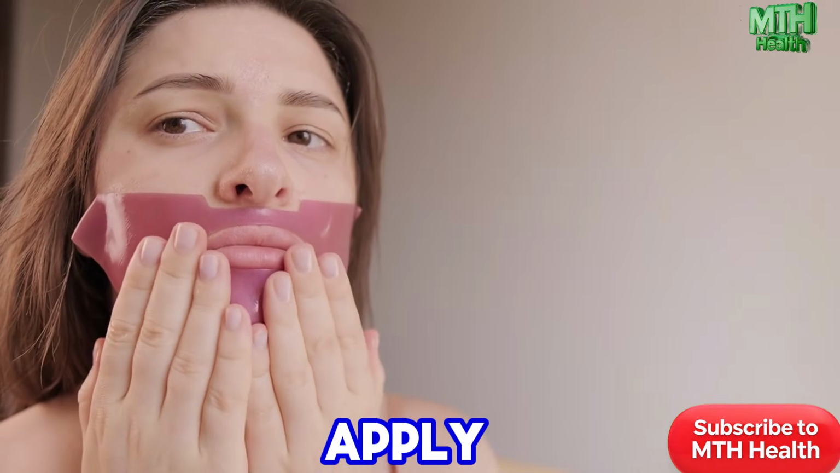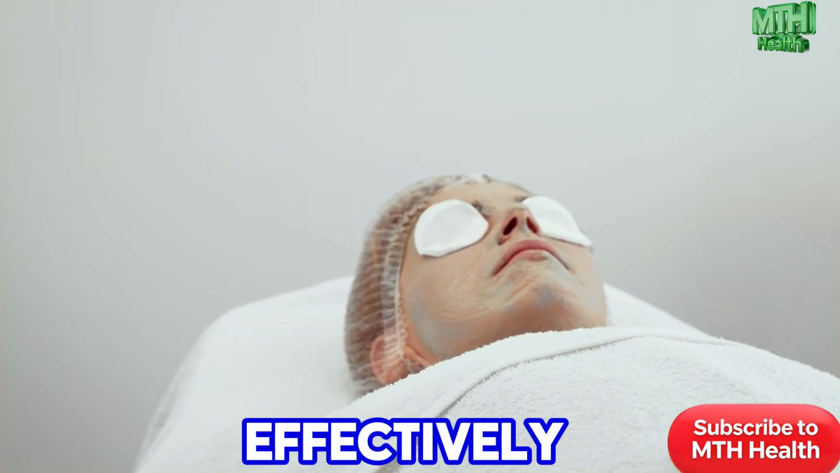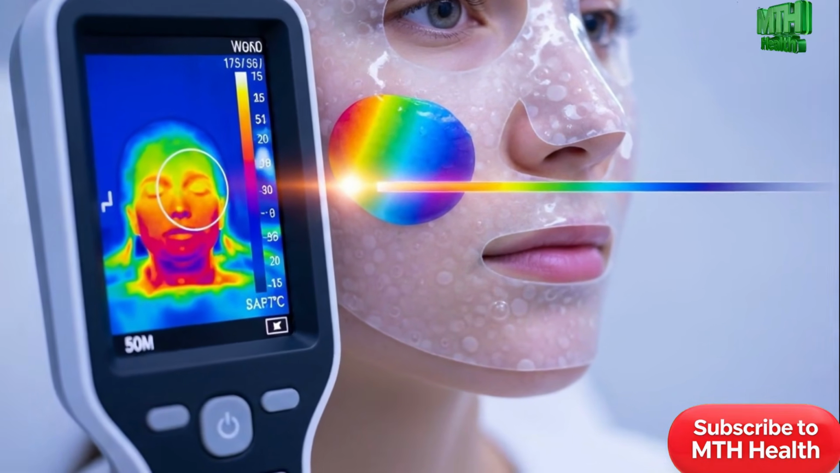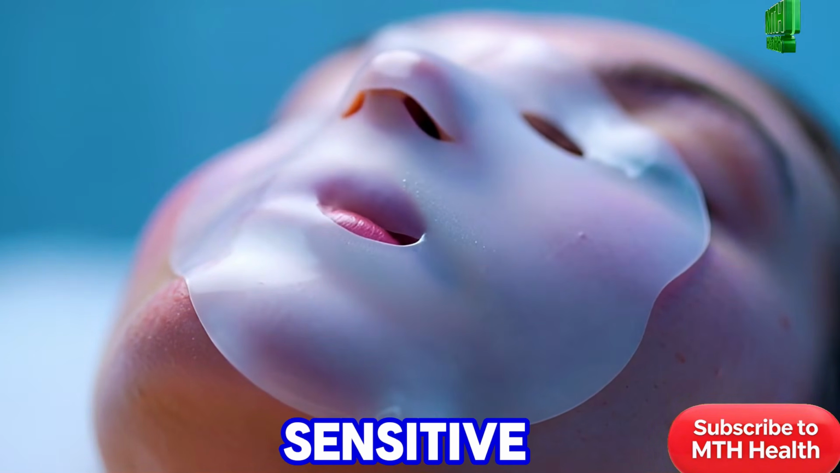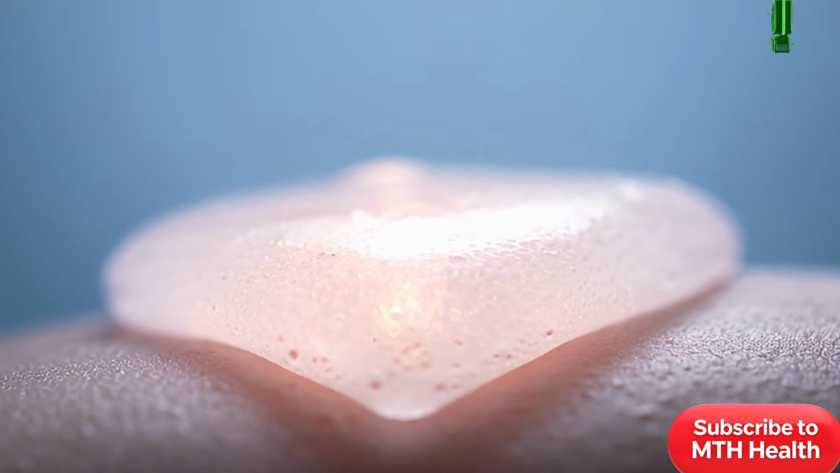Next, we apply a hydrogel cooling mask. It's designed to absorb heat from the skin effectively. Almost immediately, the thermal camera shows gradual cooling. This controlled process helps avoid sudden temperature shocks to sensitive skin. Think of the gel like a sponge, drawing heat from the skin barrier.